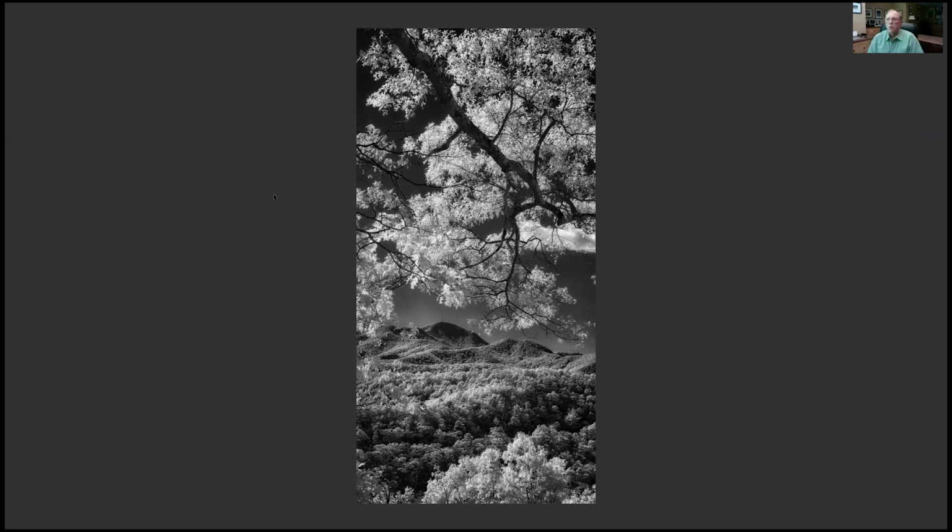It would be so enormous you couldn't see the details in the highlights and the shadows. It would all be blown out. By the same token, if this was a really cloudy day, this picture would be enormously dull in infrared.